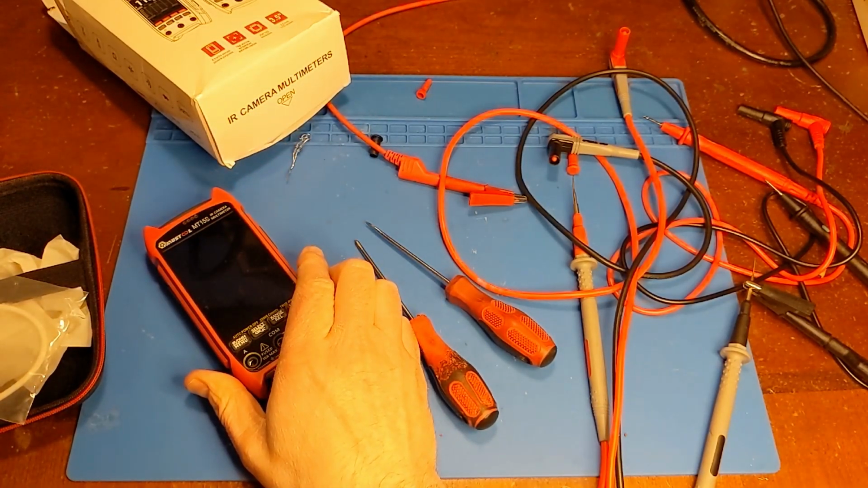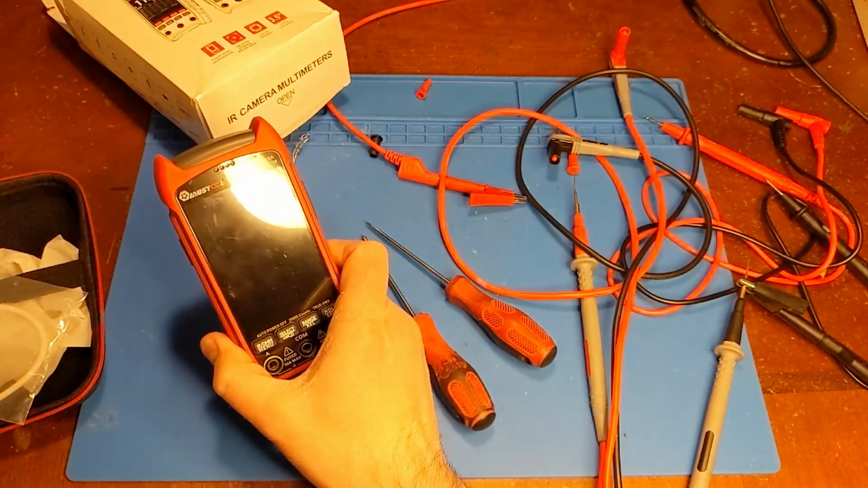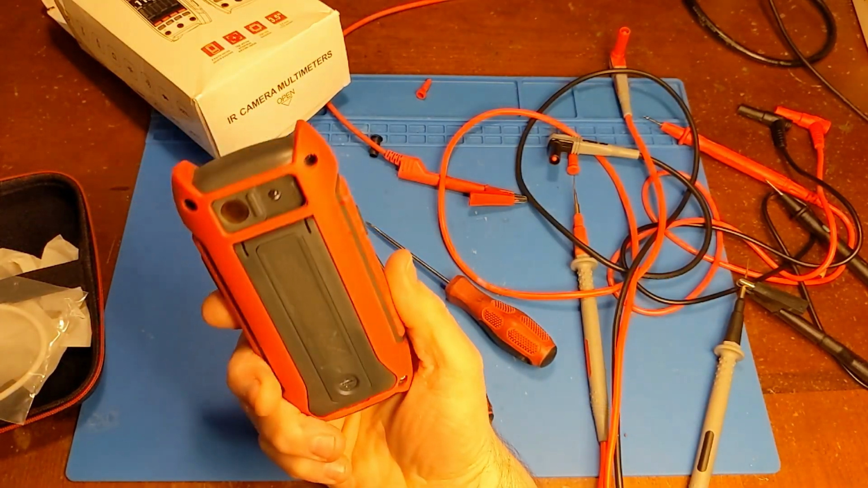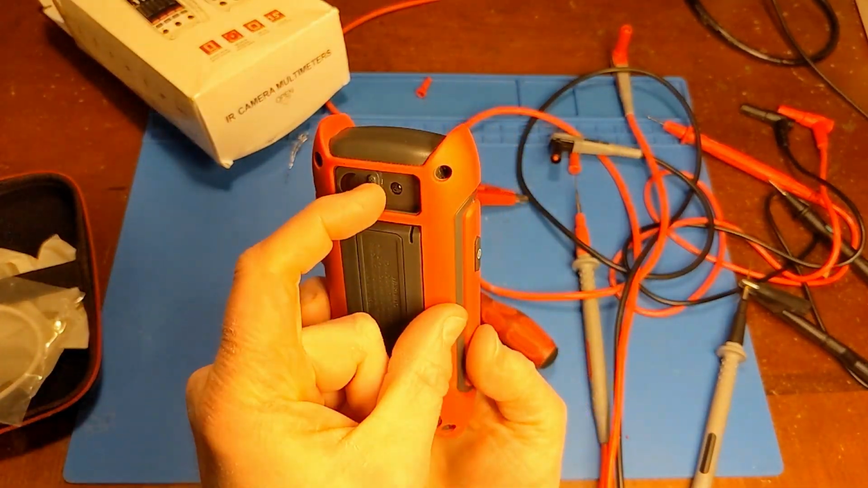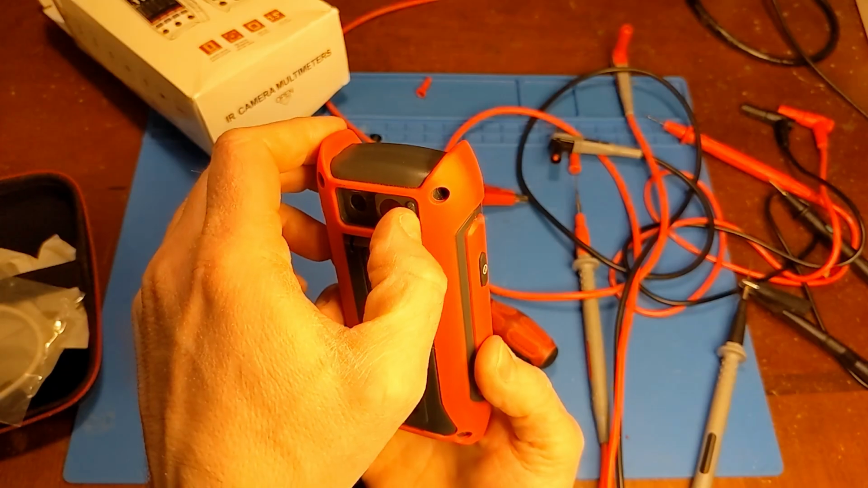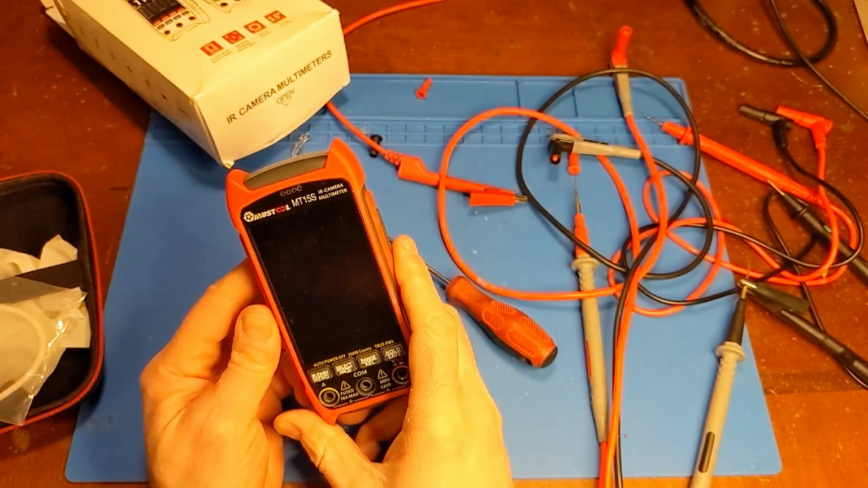Some of the cons is the price. This guy is between $230 and $250, depending on if you get the Pro model. I think the Pro model is the one with the macro lens that's on the back. I think they have one that's a little bit cheaper that does not have the macro lens.